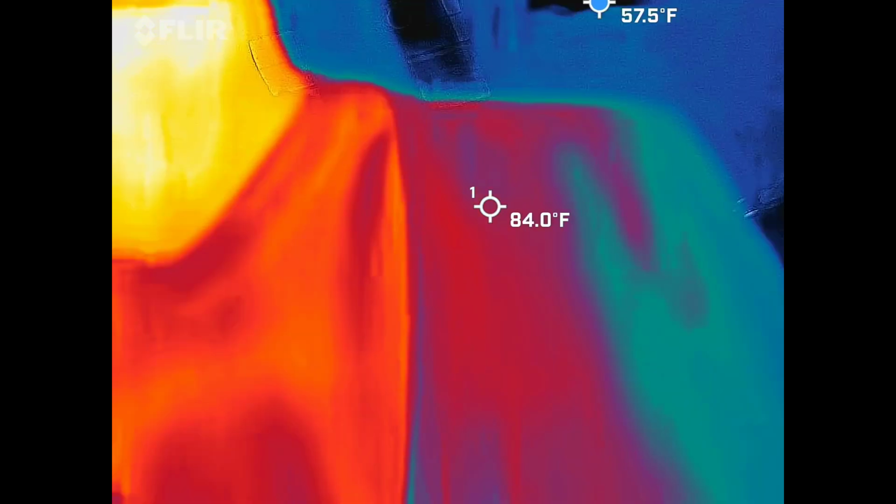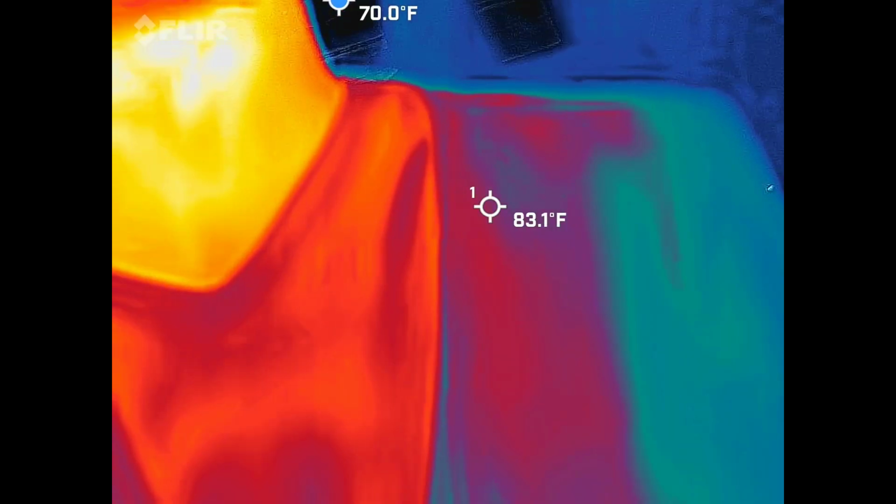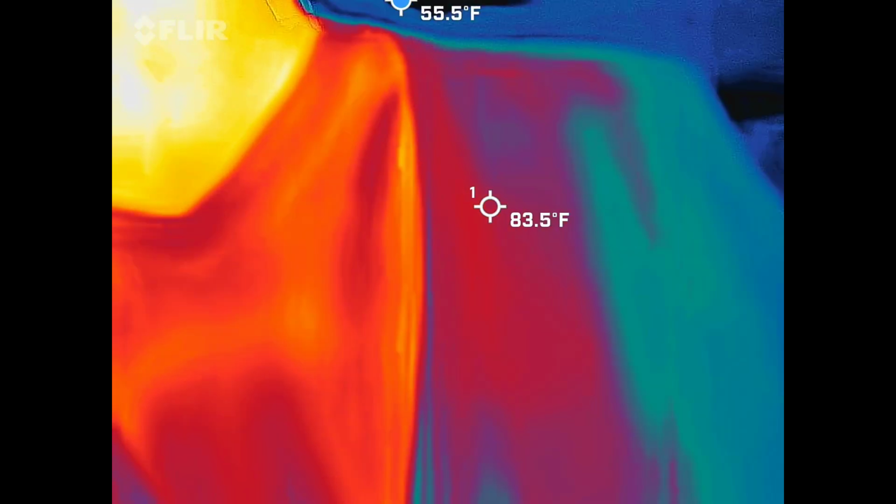So this is a FLIR thermal imaging camera. This is what a fireman would use to go in and help save people. He would slap it on his phone real quick. This is not an app you guys can go home and download, unfortunately.